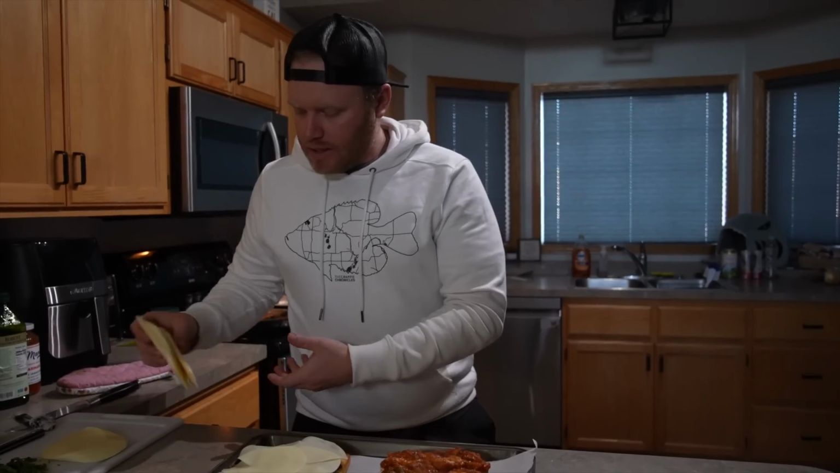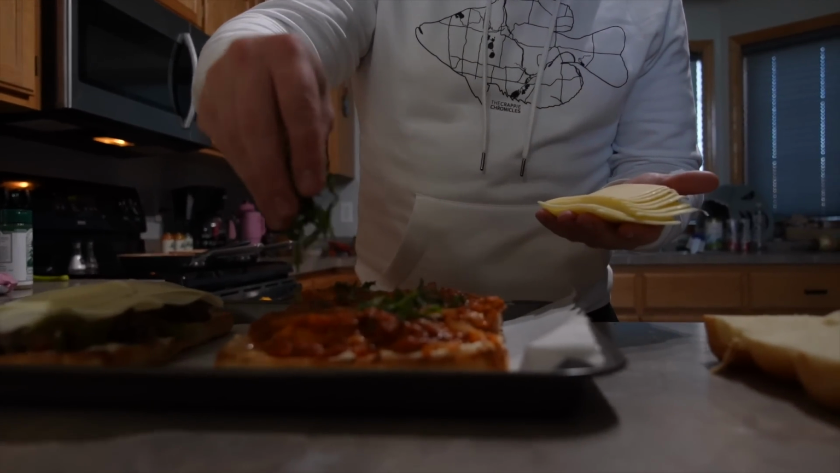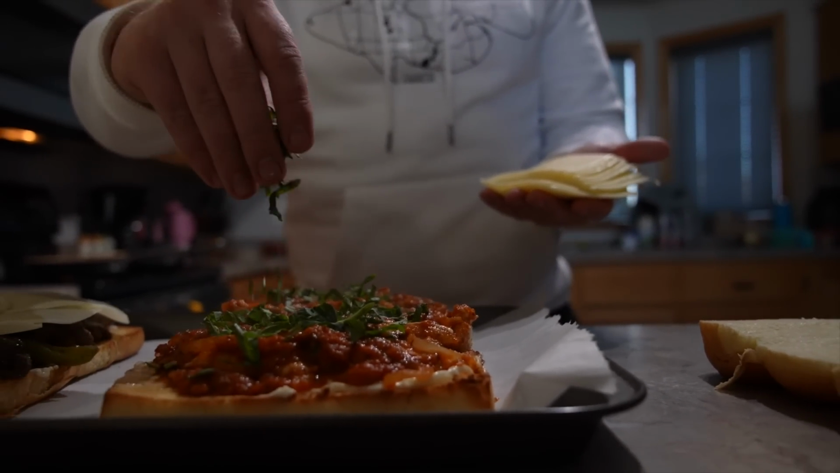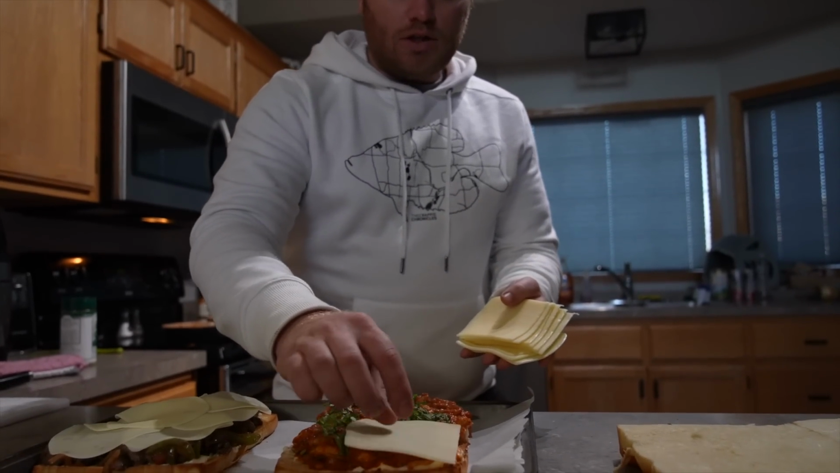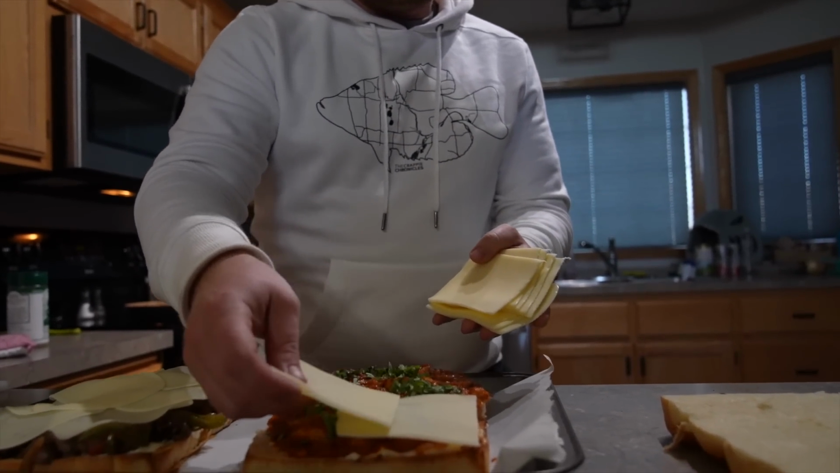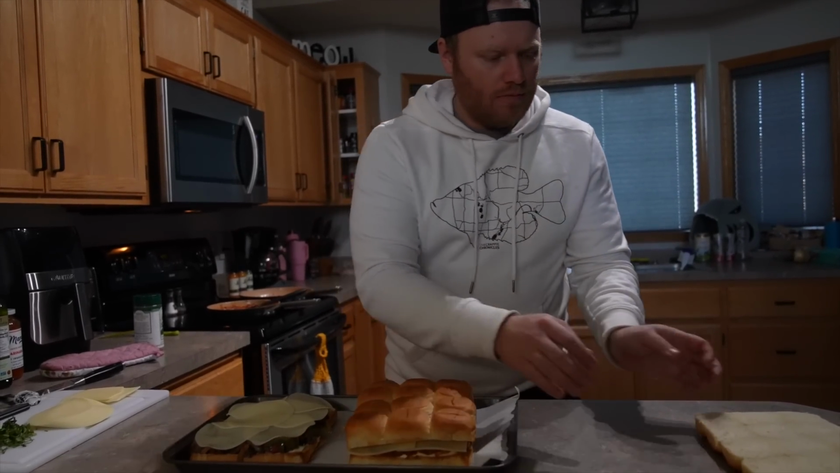So there you go. And then I got some mozzarella. I have a little bit more fresh basil. I'm just going to sprinkle over that, and then I'm going to put the cheese on top of it. So love that fresh basil flavor in these. And then just some slabs of mozzarella. So that's all I got to do for these. We'll top each one up. Boom.